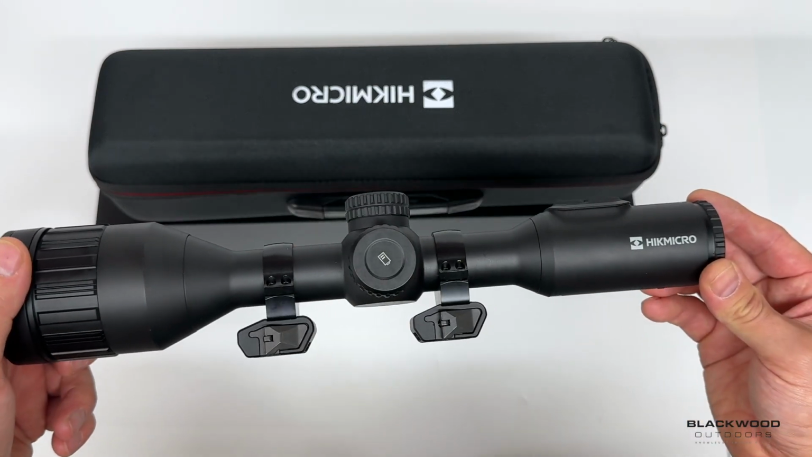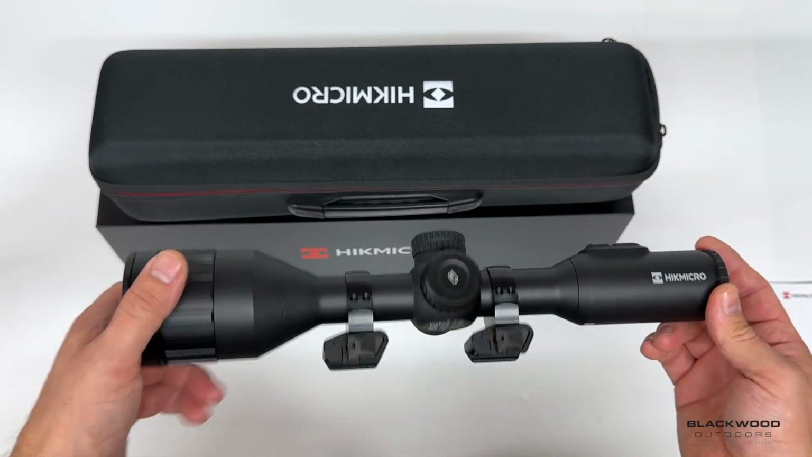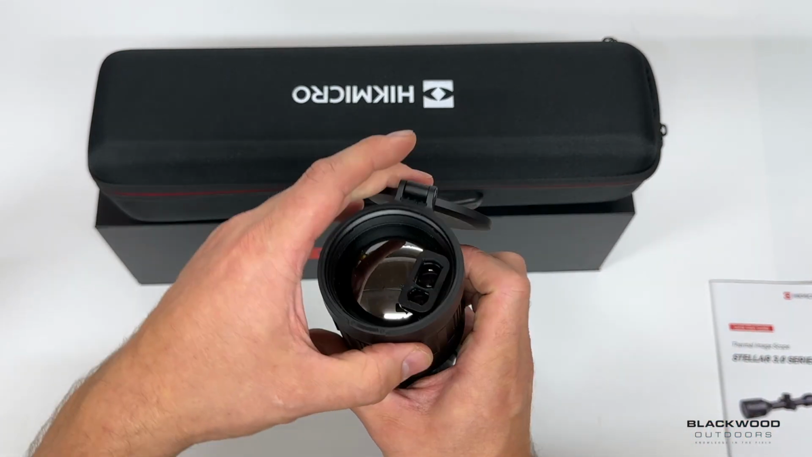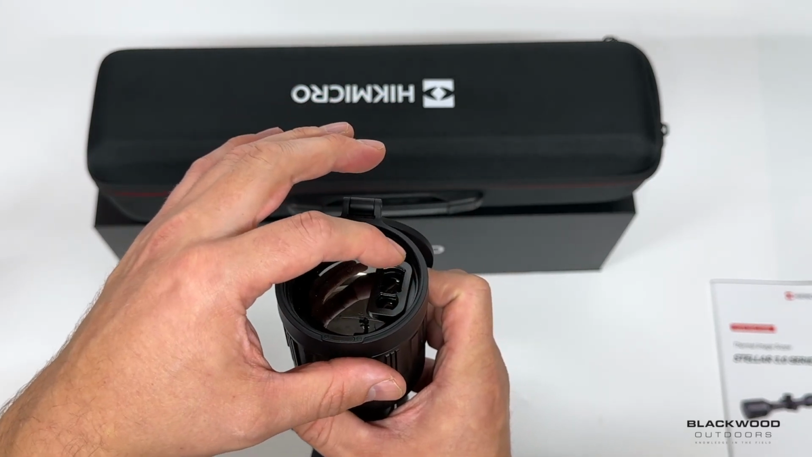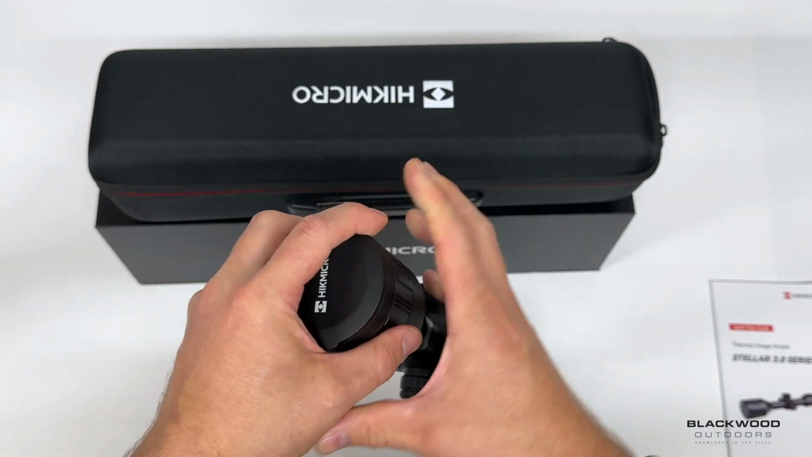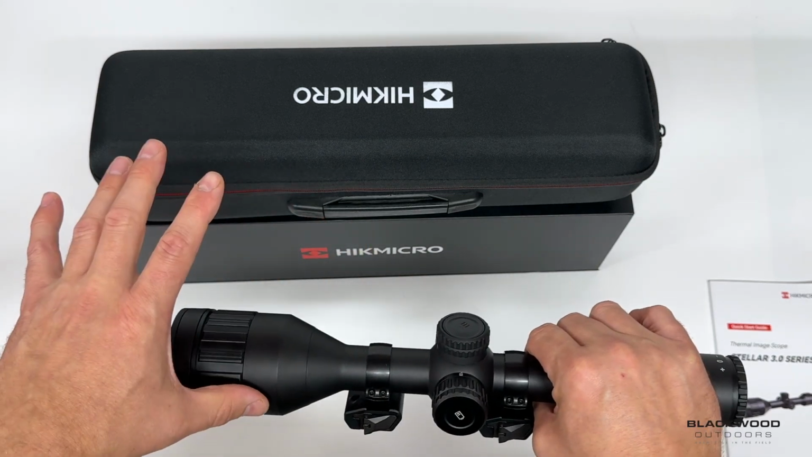So what else is on here? Inbuilt LRF. This is a nice feature. Now you have this little inline oval lens system, sender and receiver. It's a much nicer system for a couple of reasons. One, it doesn't have anything on the outside of the scope. It keeps it nice and streamlined.